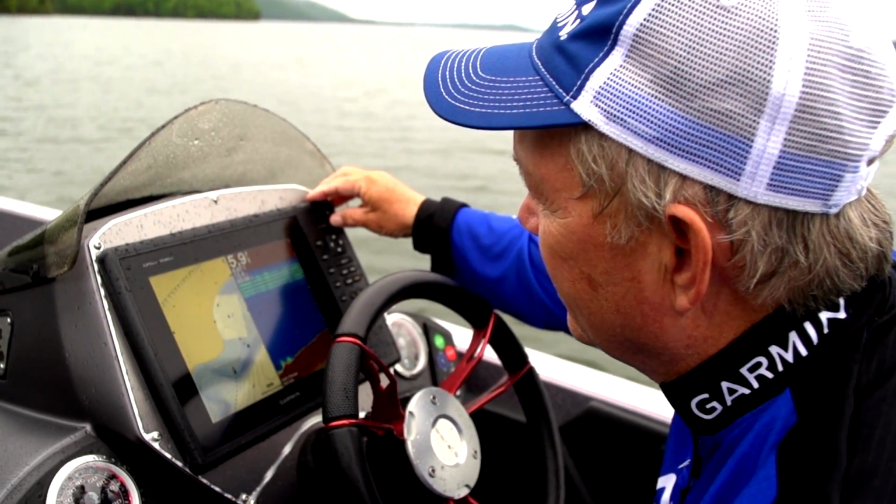So simple to operate. That's why I chose Garmin. You won't believe it. Even somebody like me, not tech savvy at all, can operate these units. I'm talking about an extra advantage. Garmin gives it to you.